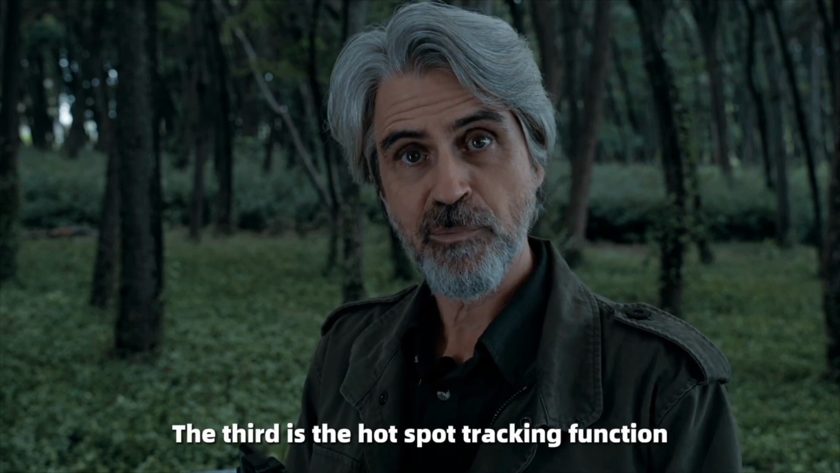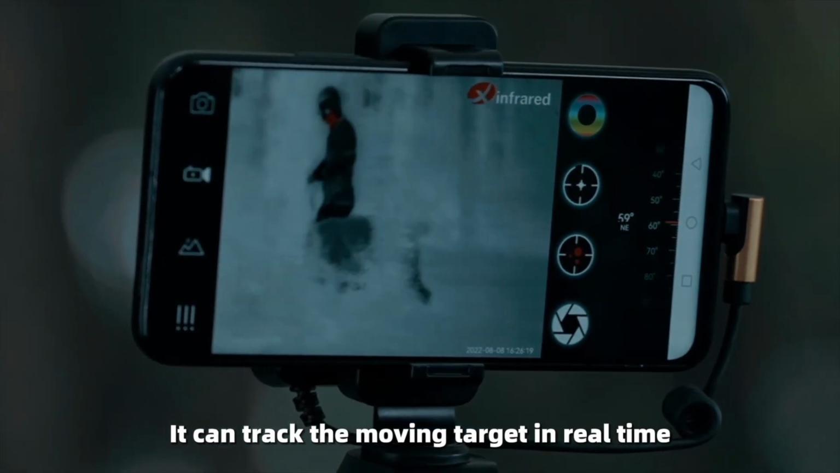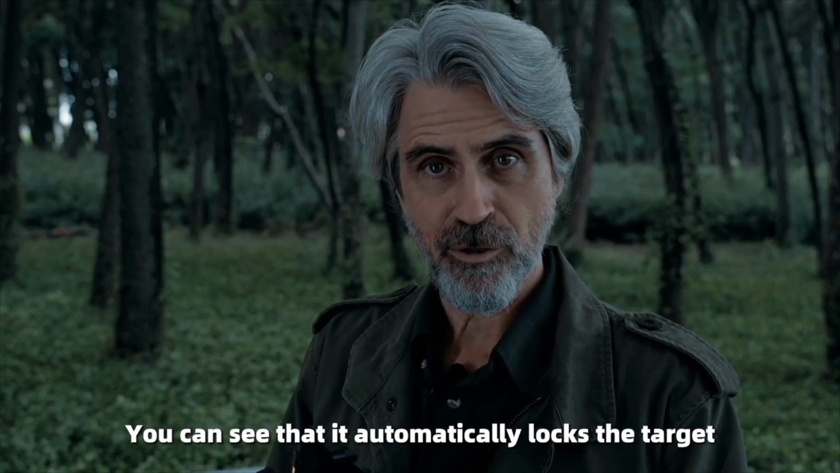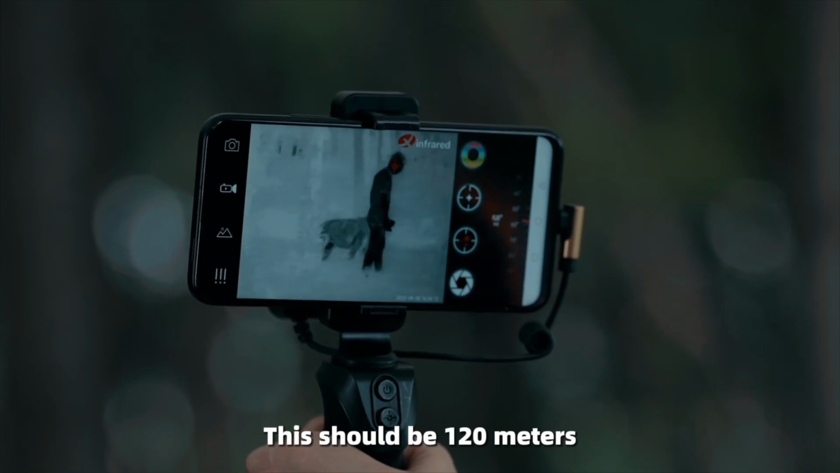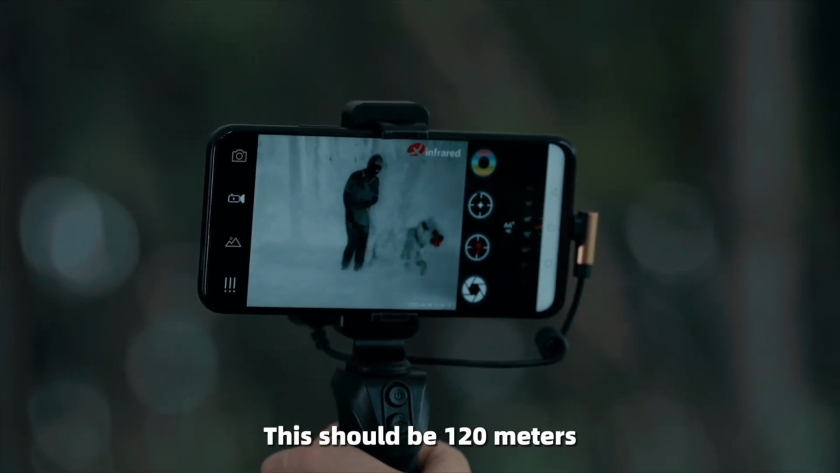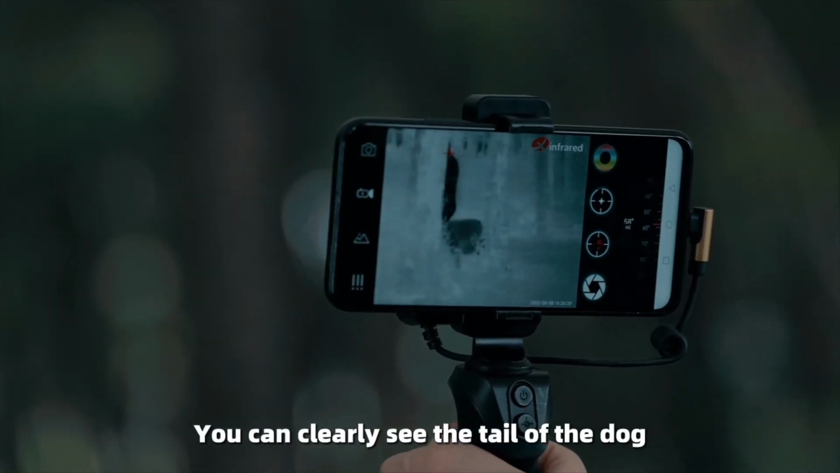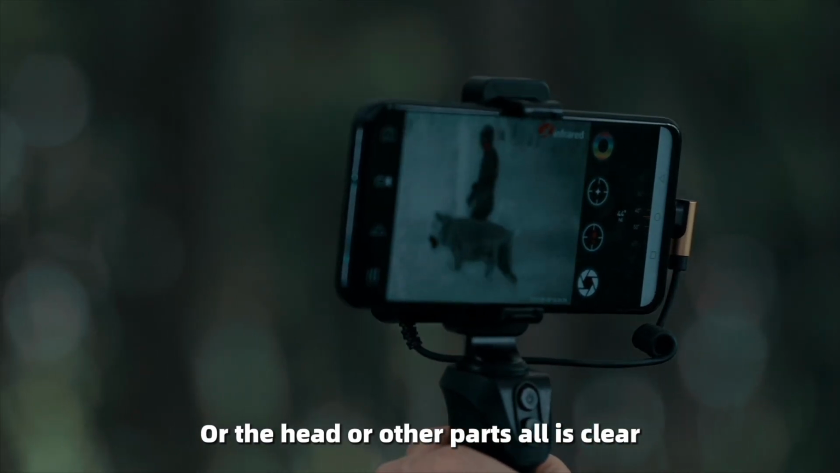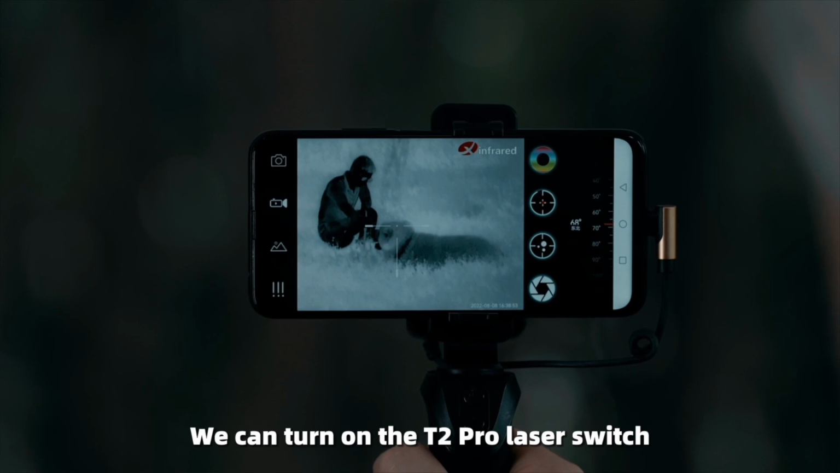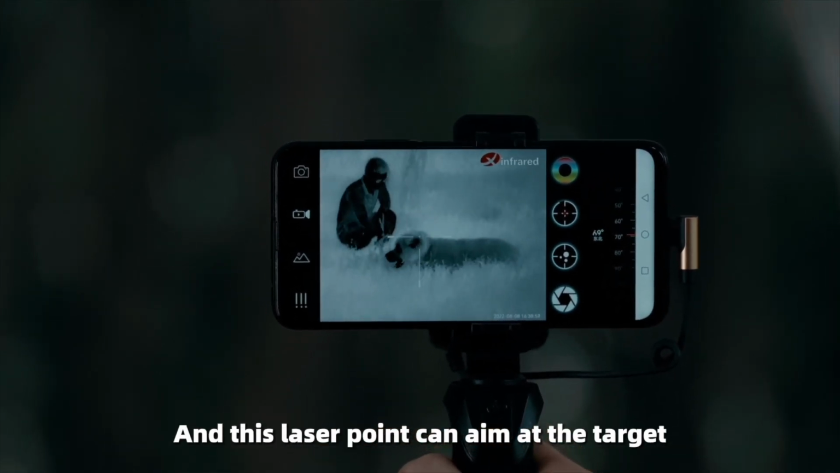The third is the Hotspot Tracking function. It can track the moving target in real time. You can see that it automatically locks the target, which cannot escape. The picture is so sharp. This should be 120 meters. The quality of the image is very sharp. You can clearly see the tail of the dog or the head or other parts. All is clear. During the usage, we can turn on the T2 Pro laser switch and this laser point can aim at the target.